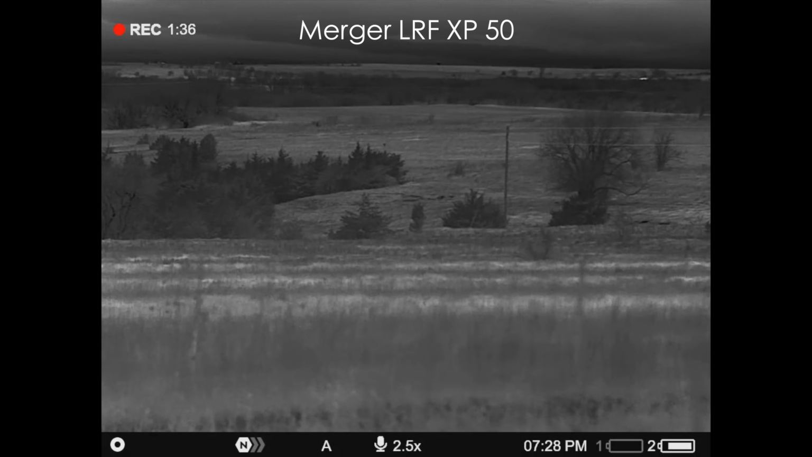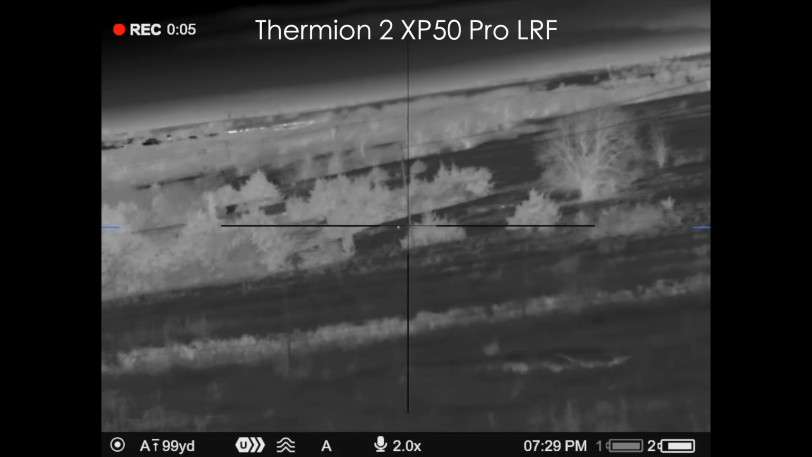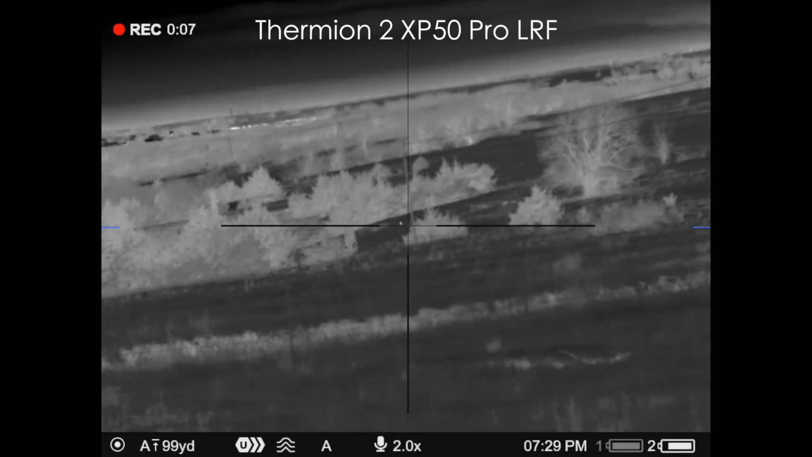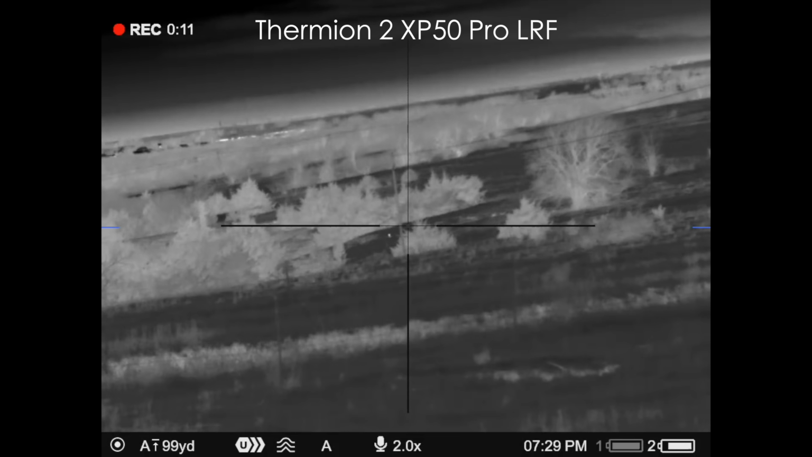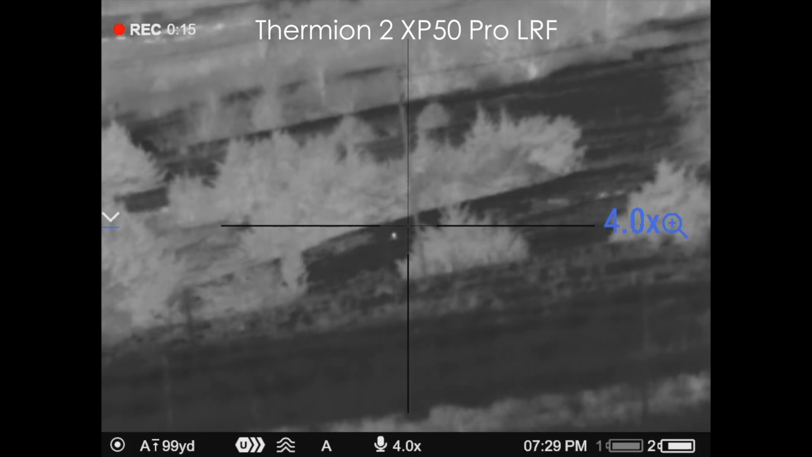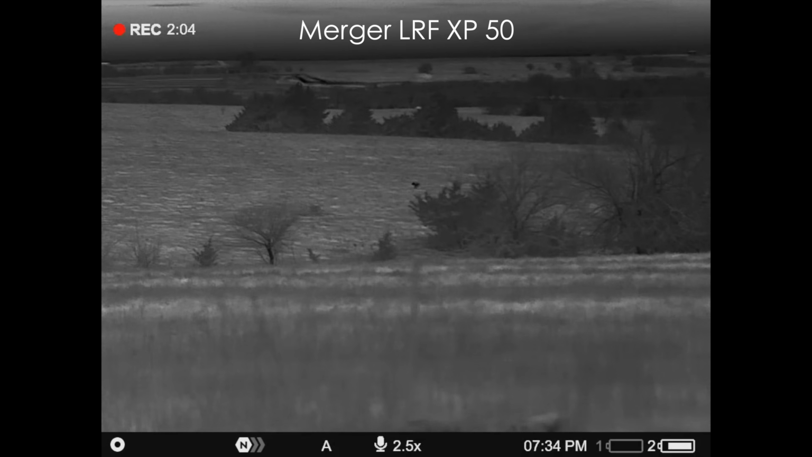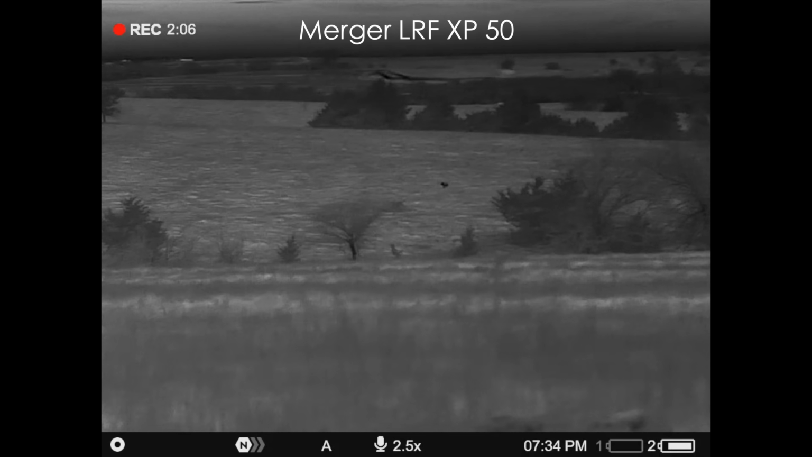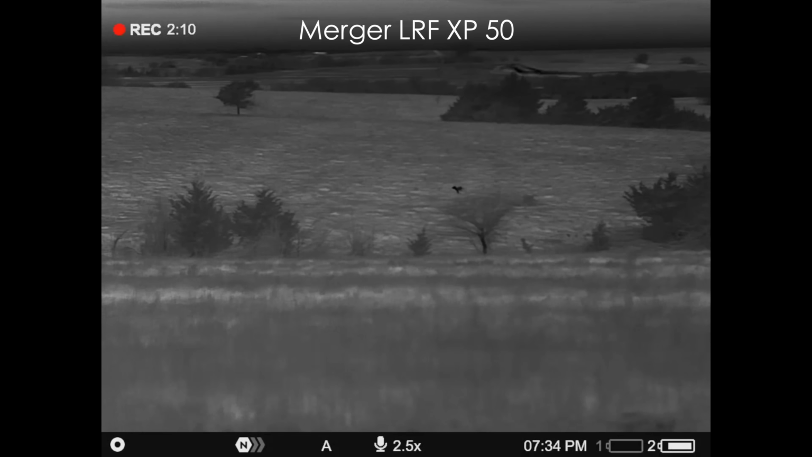I'm gonna get a rabbit going here. He's quite a ways out there though. I'm gonna look around real quick. What's he doing?